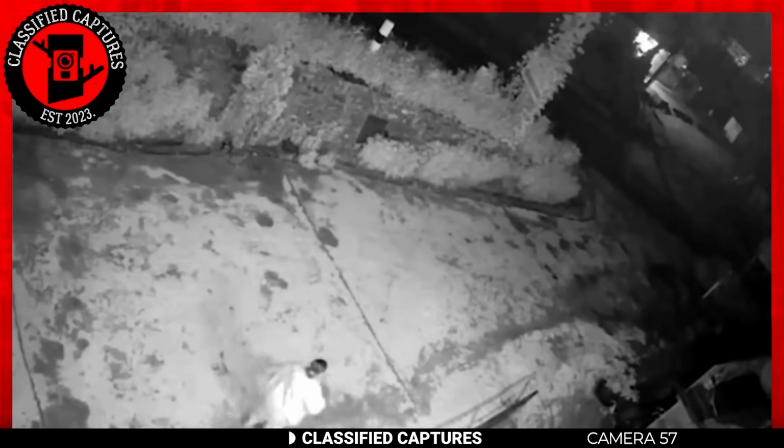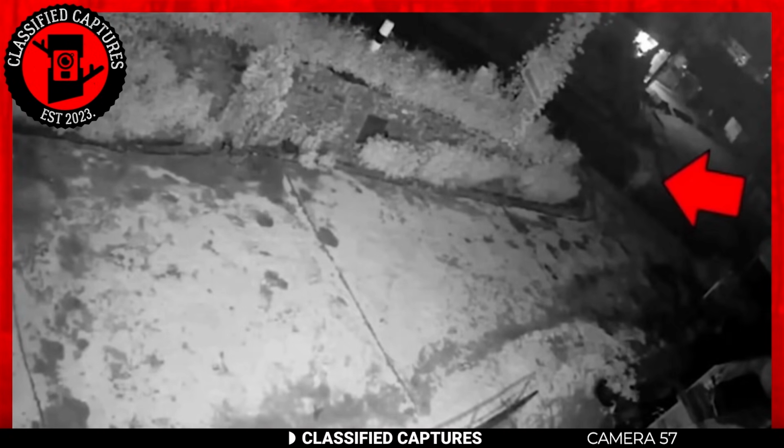Upon closer examination, as the woman reaches the well-lit path, you can spot a smoky, human-like apparition at the end of the wall she emerged from. This entity seems to be following her, but as soon as she enters the well-lit area, it comes to a halt, standing in the darkness. This strange encounter, captured by the surveillance camera, is very strange. I'm sure if the camera hadn't captured this, no one would have believed her.